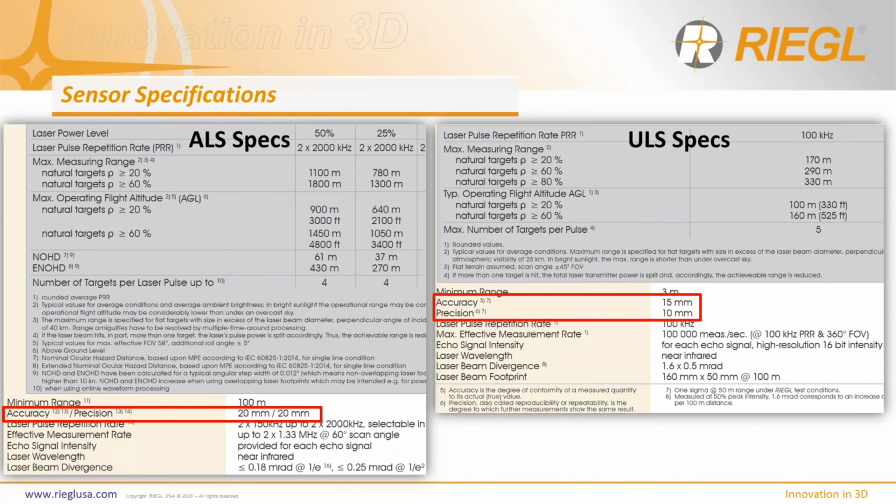Because at the end of the day, we can't be any more accurate than the laser device that we're using to measure what we're trying to measure, so the ground in this case. So we really can't drill any tighter from an ALS standpoint than 20 millimeters, or from a ULS standpoint, 15 millimeters. They have an equivalency off the bat from a range accuracy perspective. So that tells me that with good workflows, and assuming we can acquire good solid ground data with both systems, we should be able to process these down and get equivalent data sets.